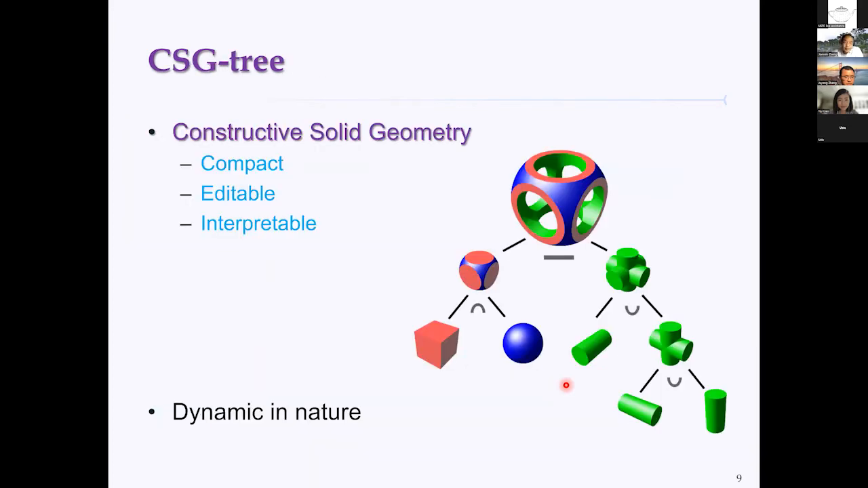Checking some literature of geometric modeling, we find the CSG tree might be a good high-level representation for this purpose. CSG stands for constructive solid geometry. It's a popular and also fundamental representation for geometric models, especially for solid models.